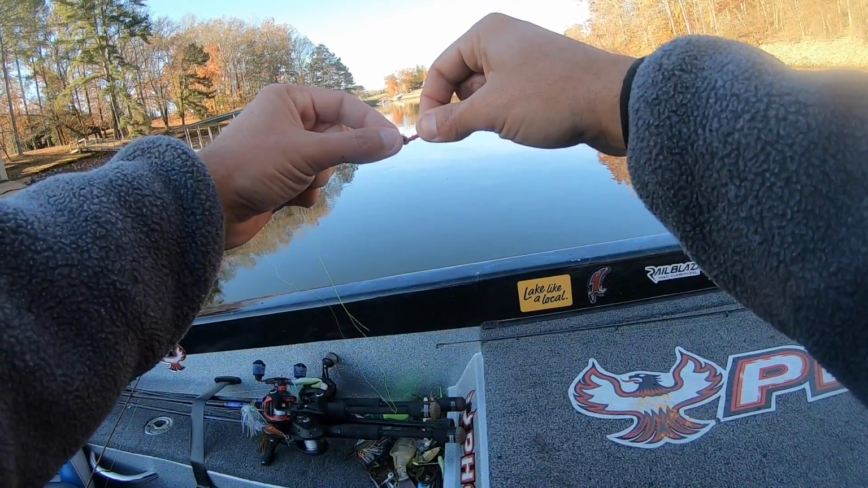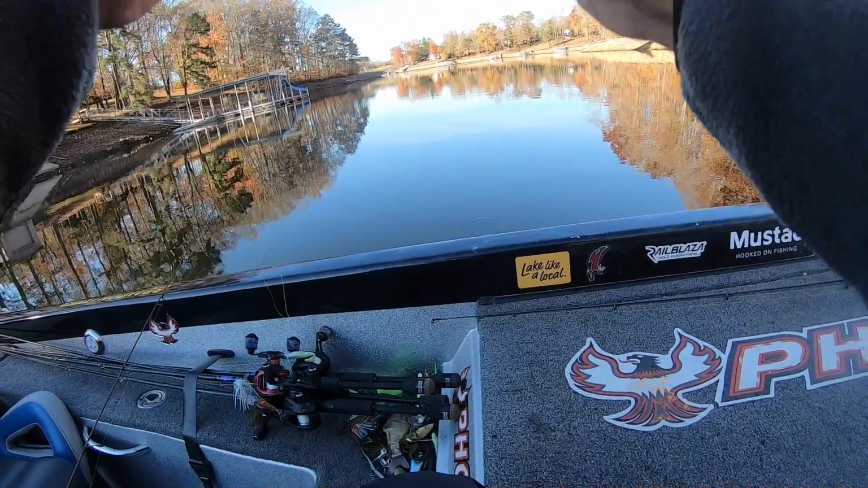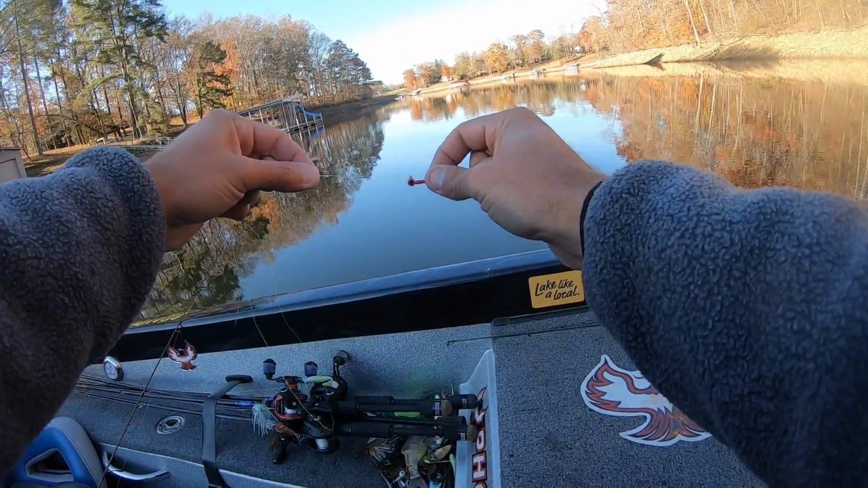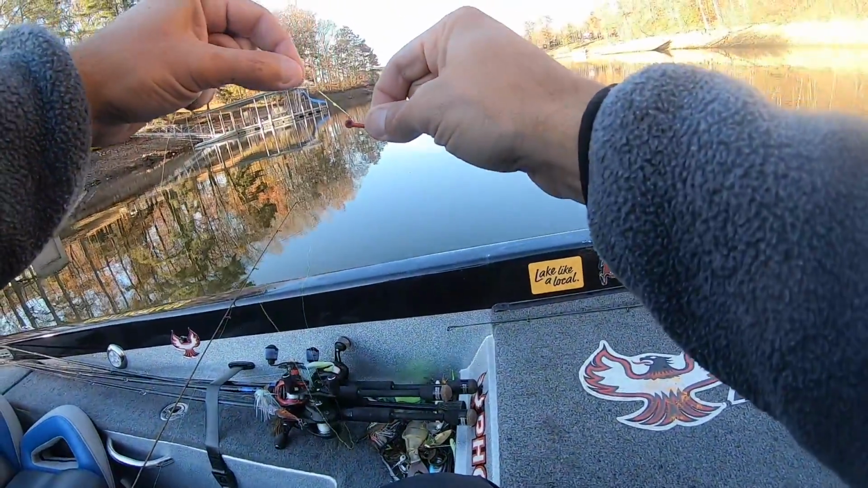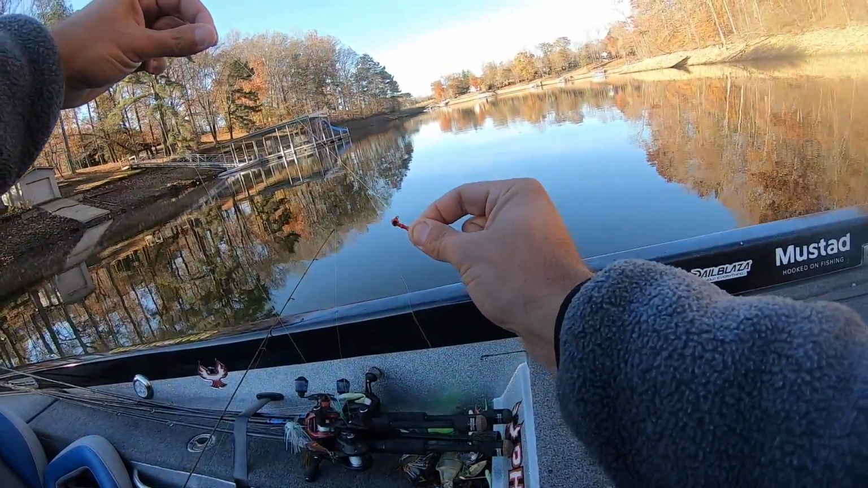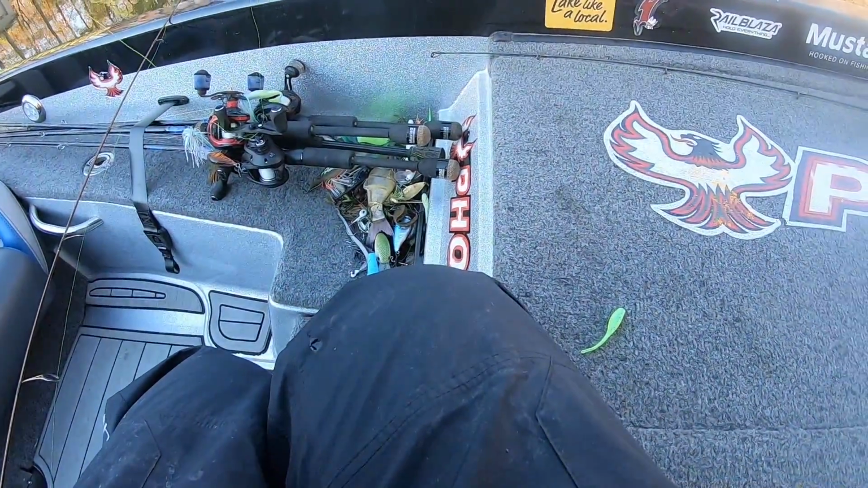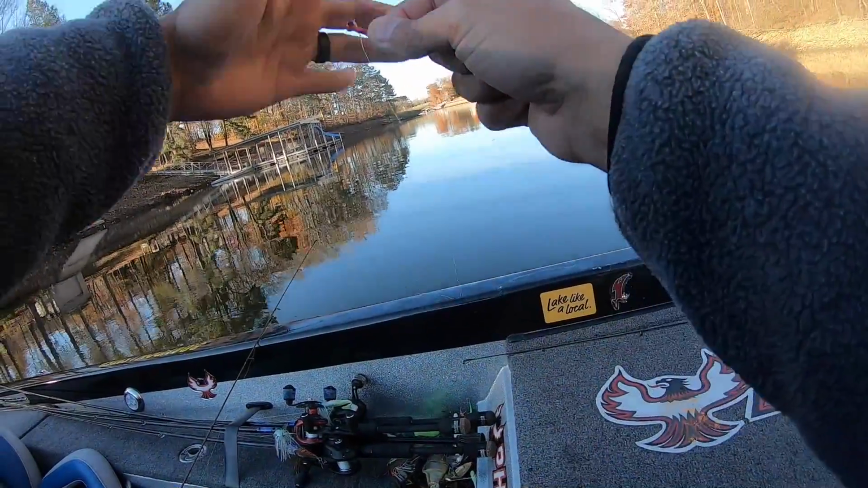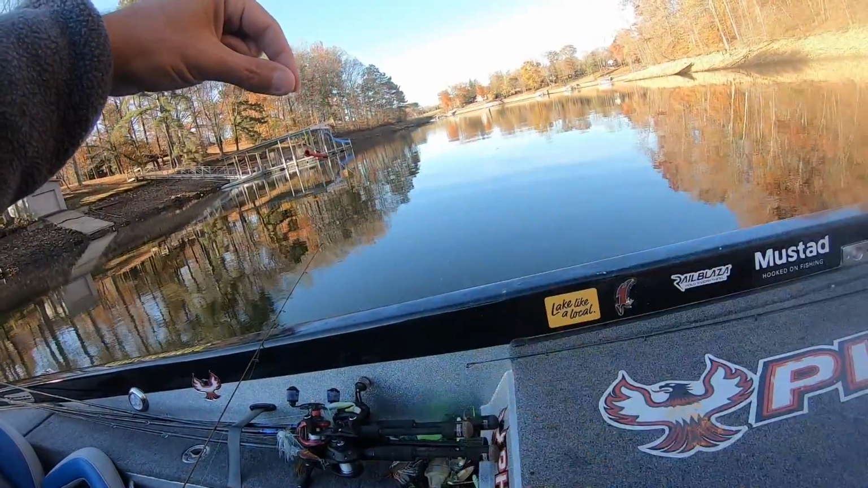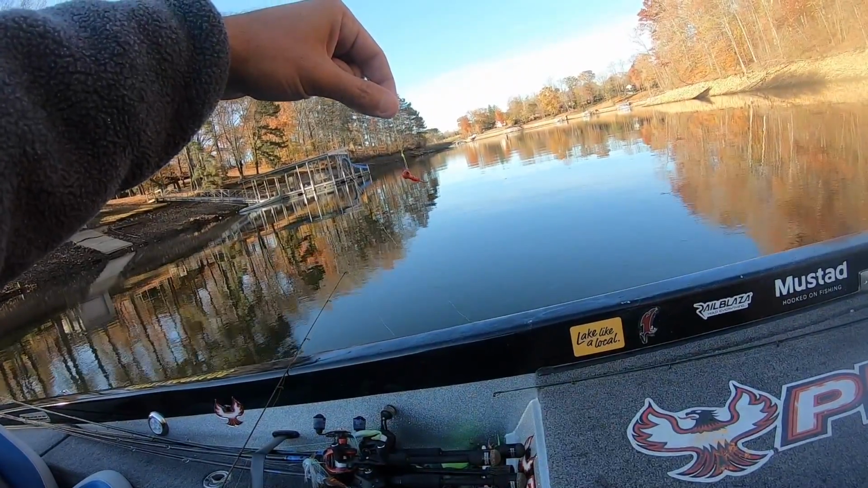And then whenever I get ready to cinch it up, I just pull it up over that hook eye like that. I wet it just a little bit, and then I pull it up tight. And as you can see, that gives me a good little loop knot. I don't have too much of a loop there. And that loop knot, I'm telling you, it lets that jig stay perfectly straight all the time. That jig is always going to come through the water just like that, at that perfect angle.